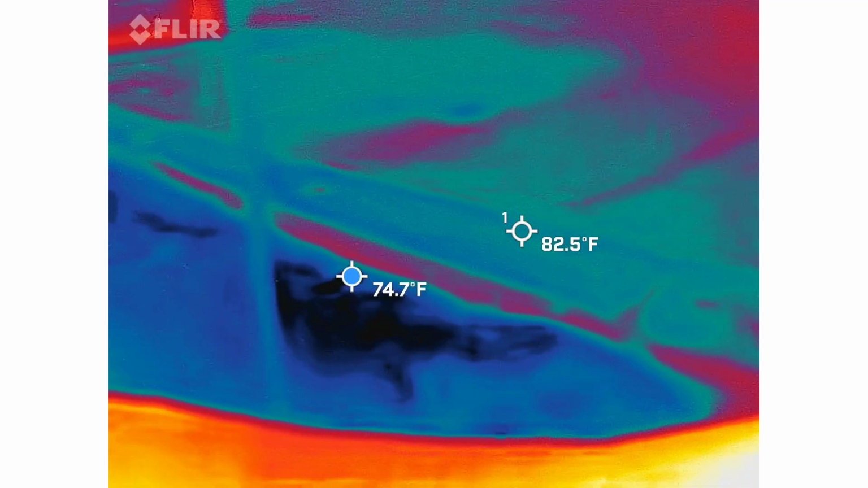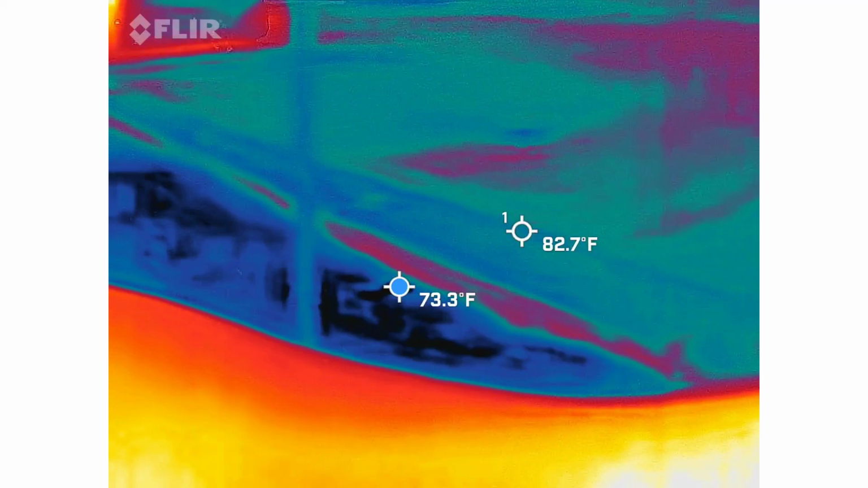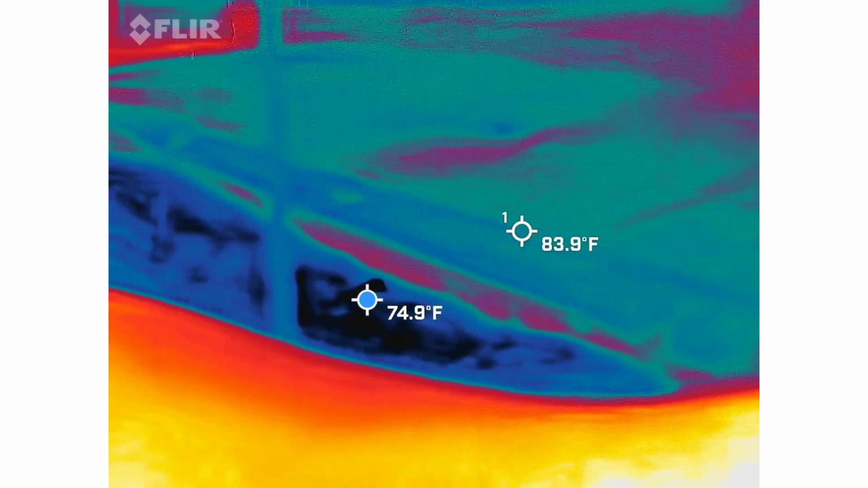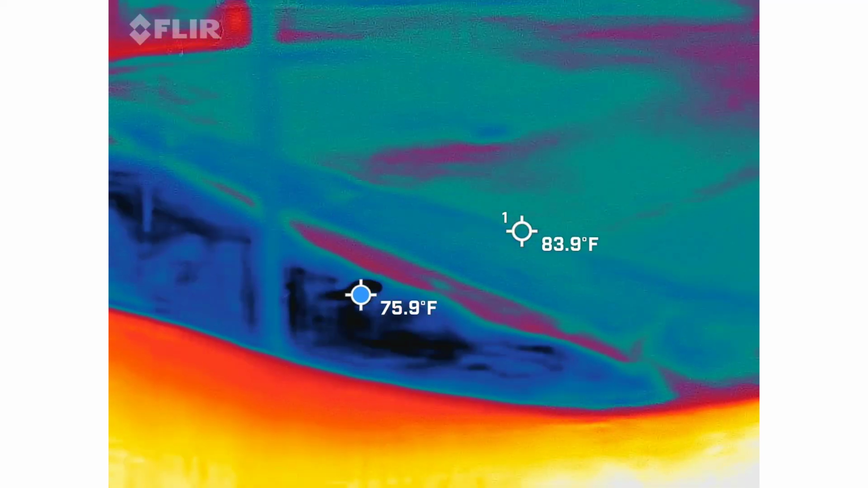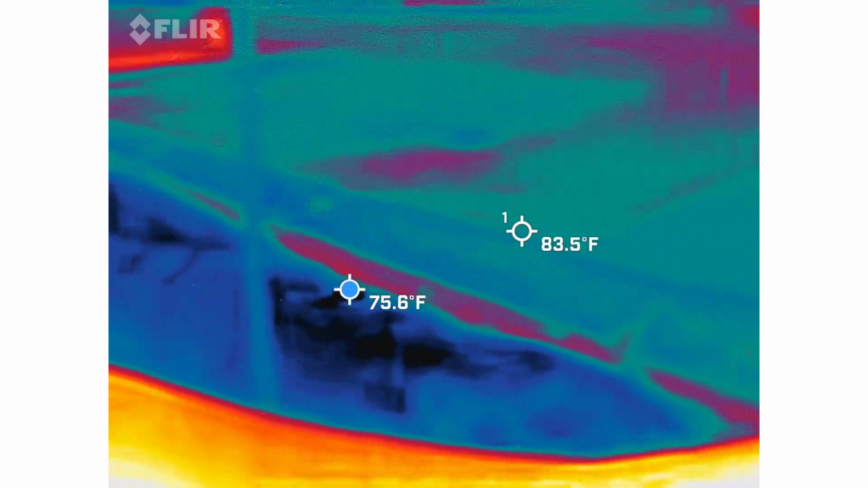Record everything for us. Ooh. So, see the blue dot? It's showing us the coldest spot in the camera at that particular moment. We're looking for things that are blue and black to try to take shape on their own and start to look like people. Oh, wow.